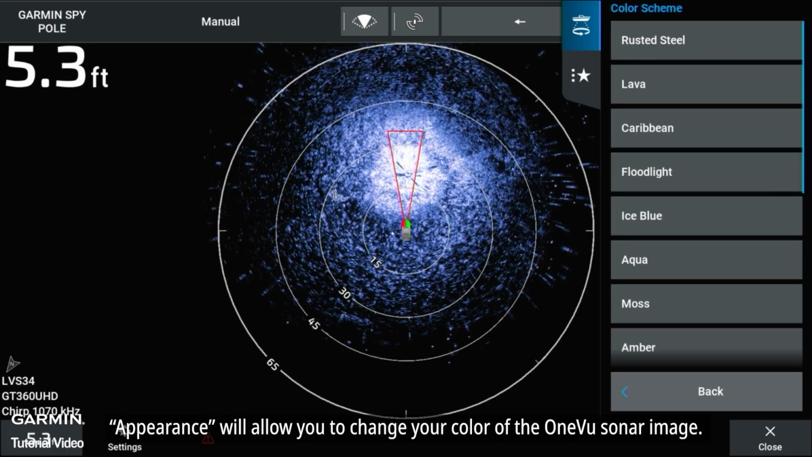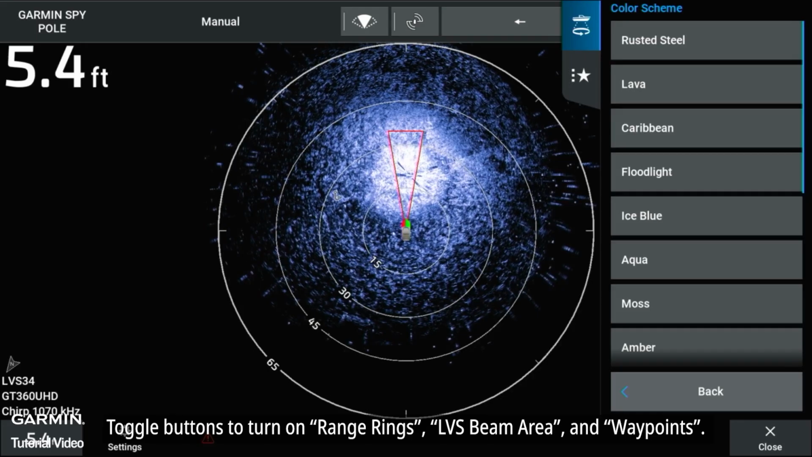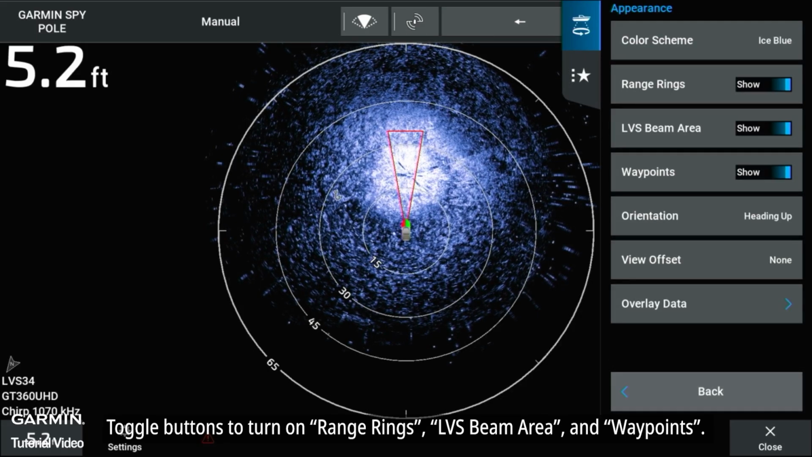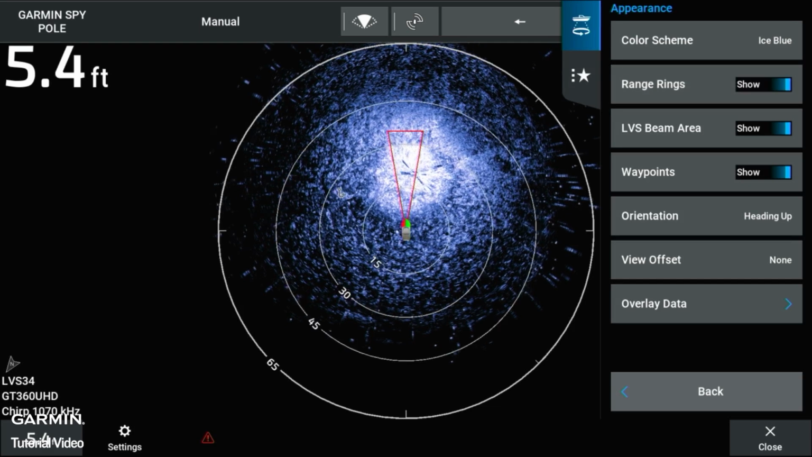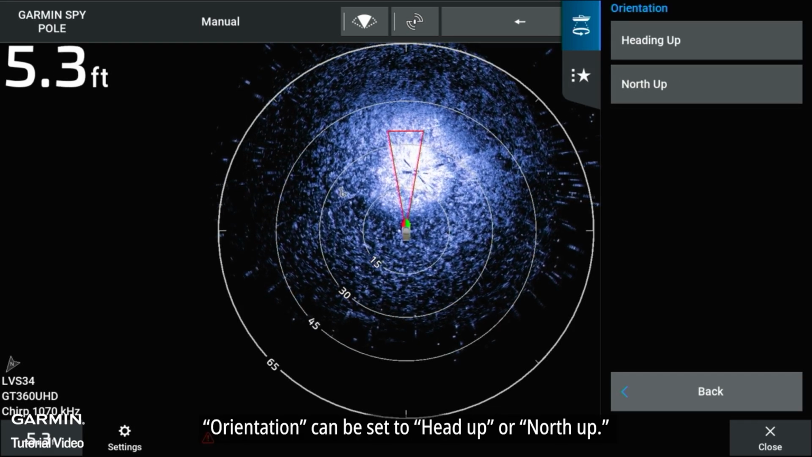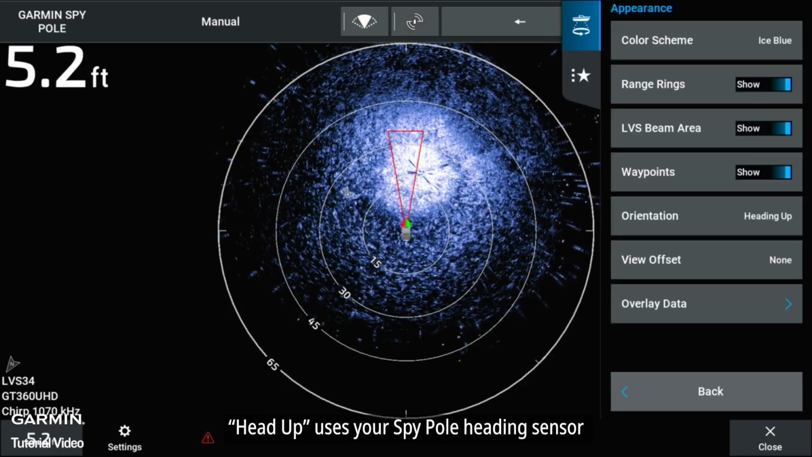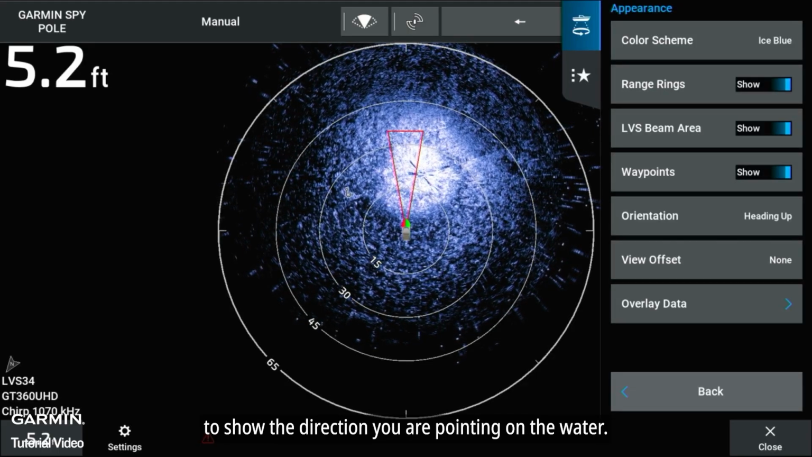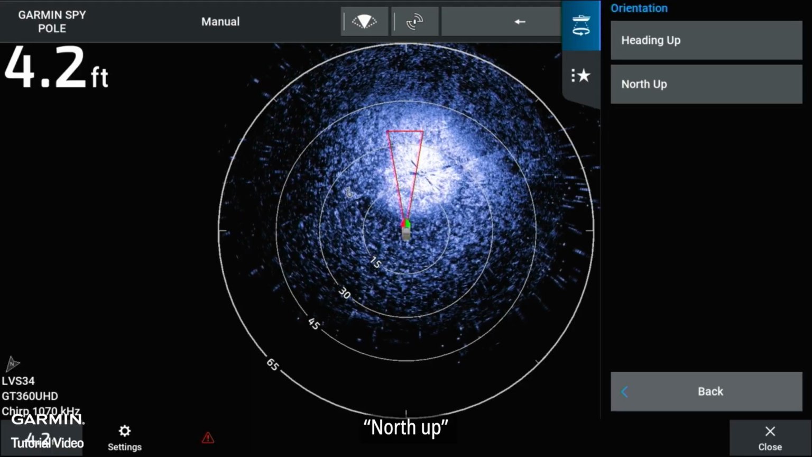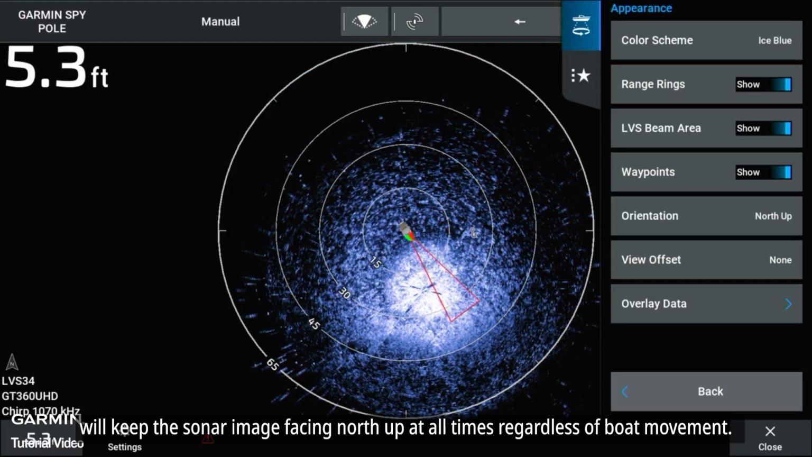Appearance will allow you to change the color of the OneVu Sonar image. Toggle buttons to turn on range rings, LVS beam areas, and waypoints. Orientation can be set to heading up or north up. Heading up uses your Spy Pole heading sensor or other heading sensor on board to show the direction you are pointing on the water. North up will keep the sonar image facing north up at all times regardless of boat movement.